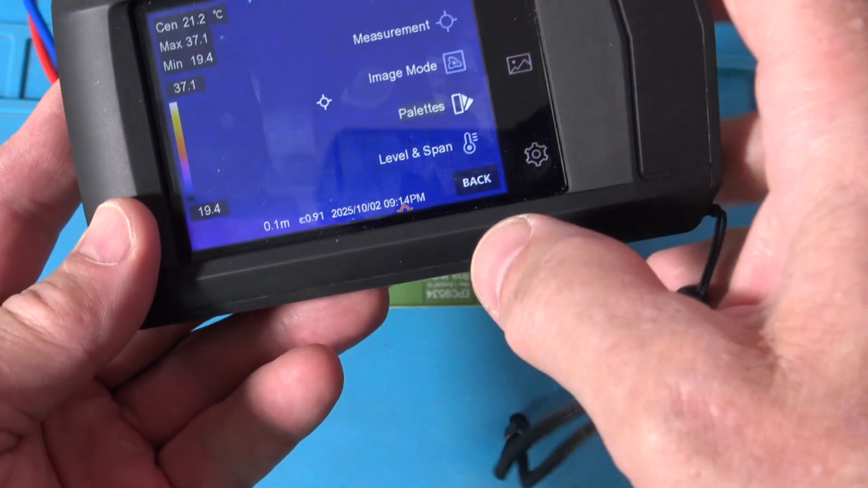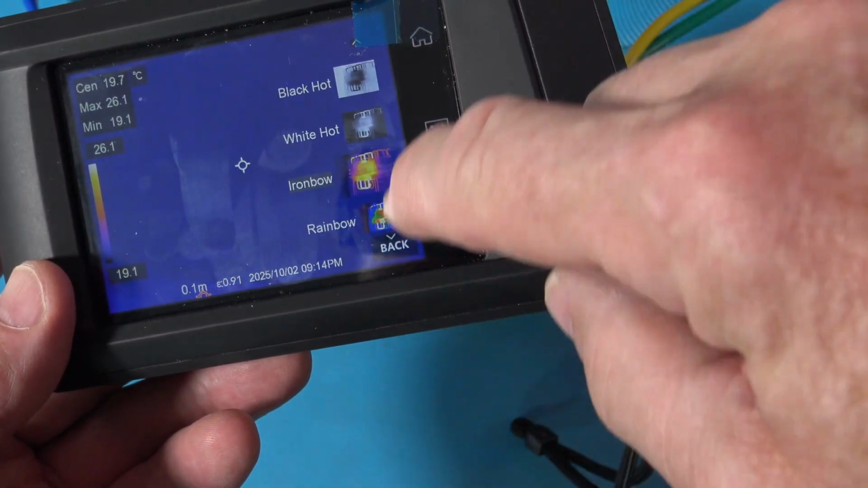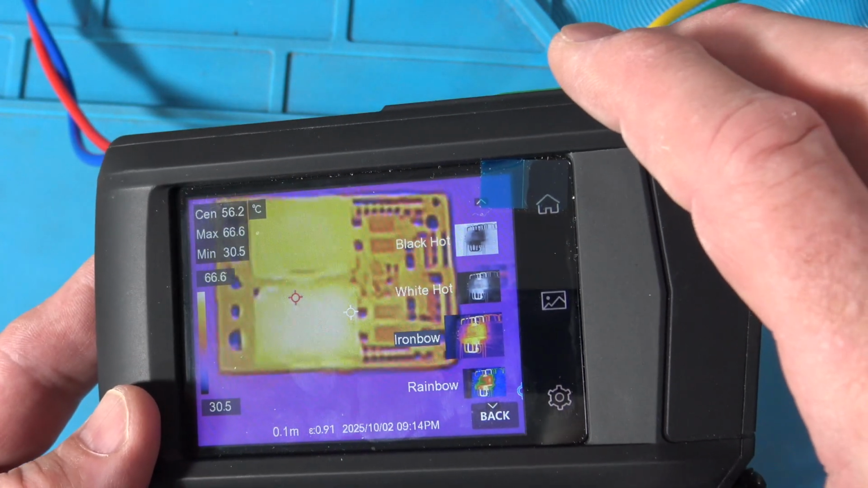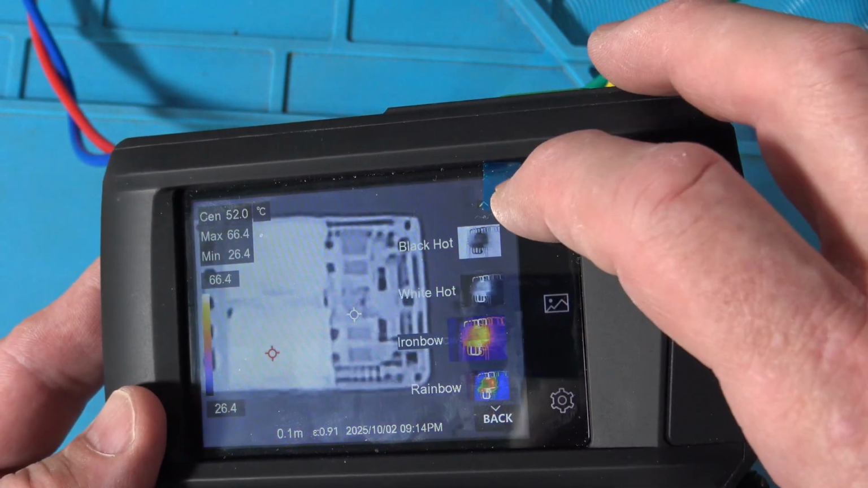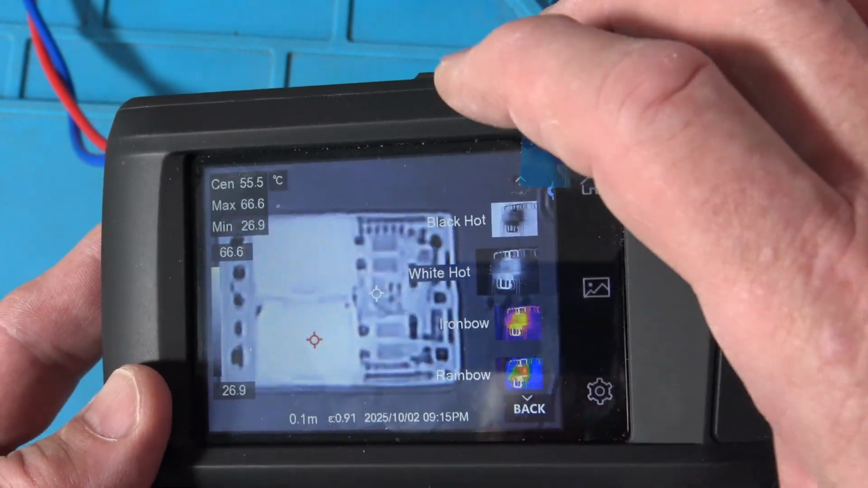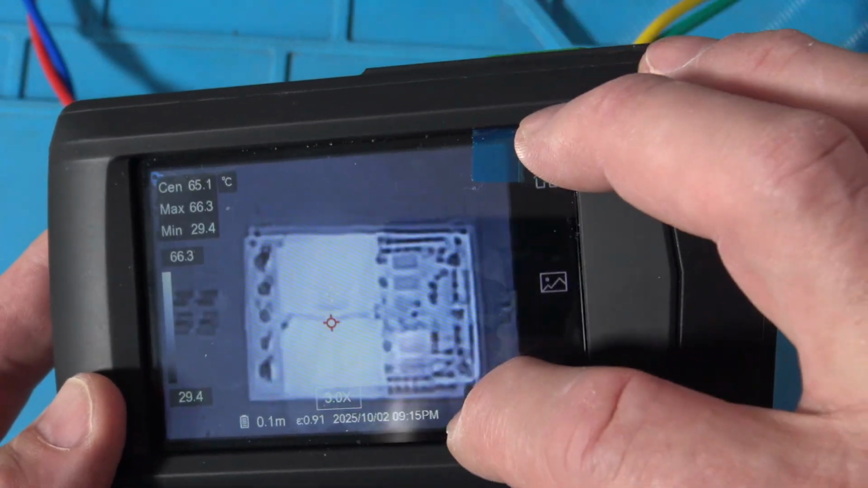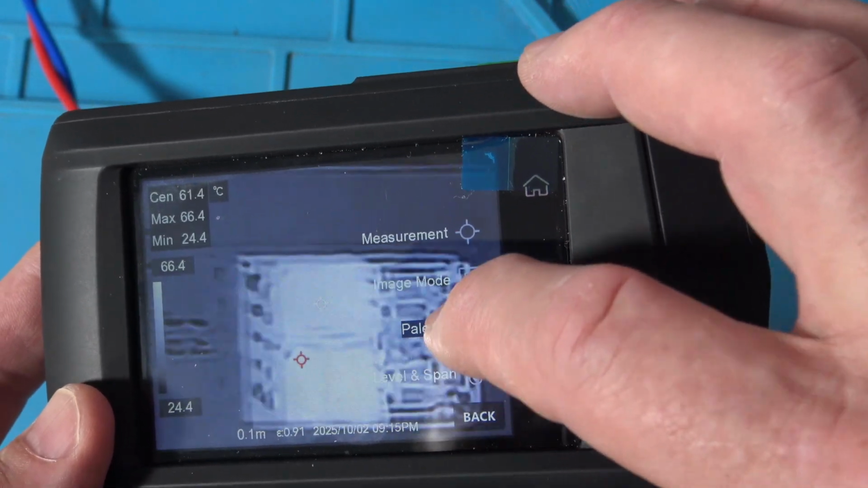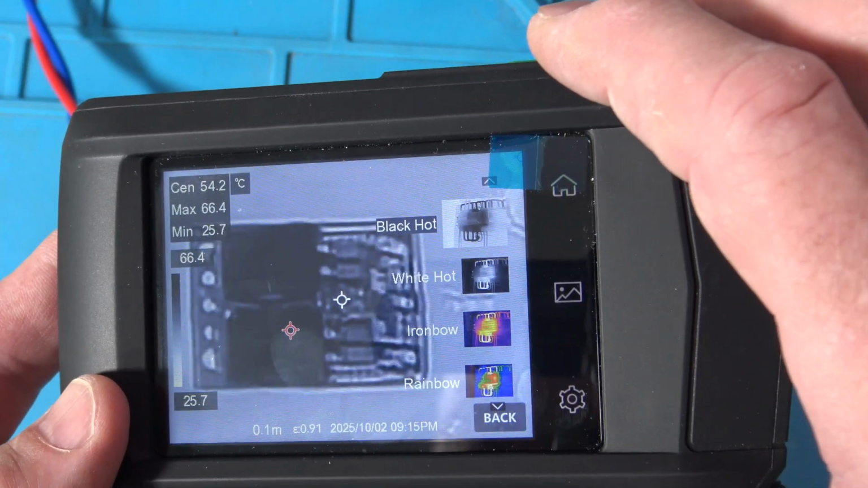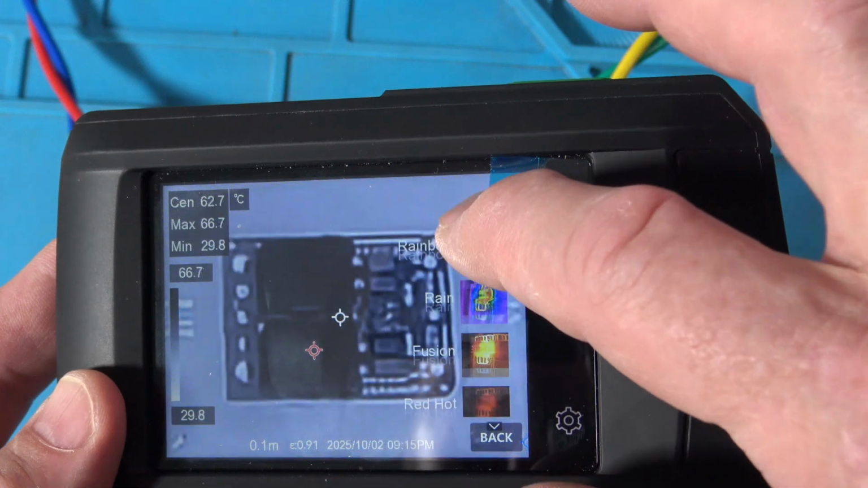Okay, so I went back. Now we're going to go to the palettes, which I held off. And it's kind of an arc, right? I'm on iron right now. That's what that is, so you can see iron. Okay, then we'll go to this one, the white hot. I like how they're labeled. So look at that white hot. That's pretty cool, huh? Okay. Then if I go back palettes, go black hot. What do you think? That's kind of cool. I mean, you can see how great this resolution is, by the way, right?